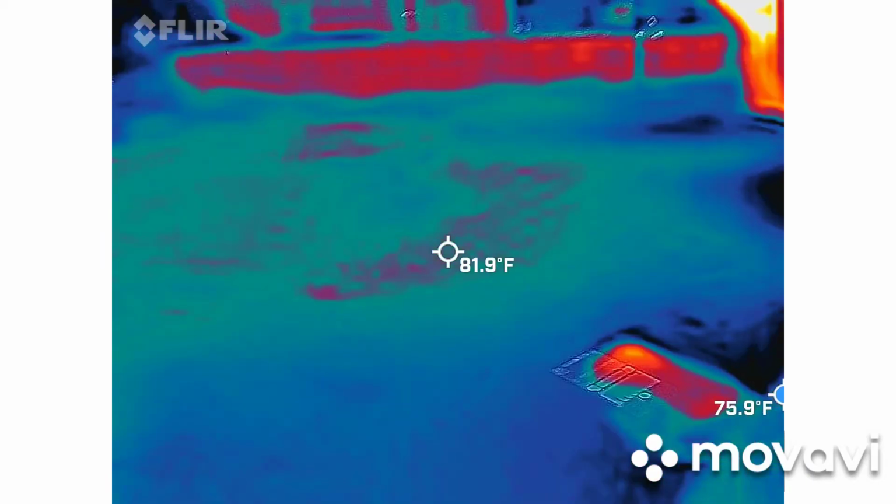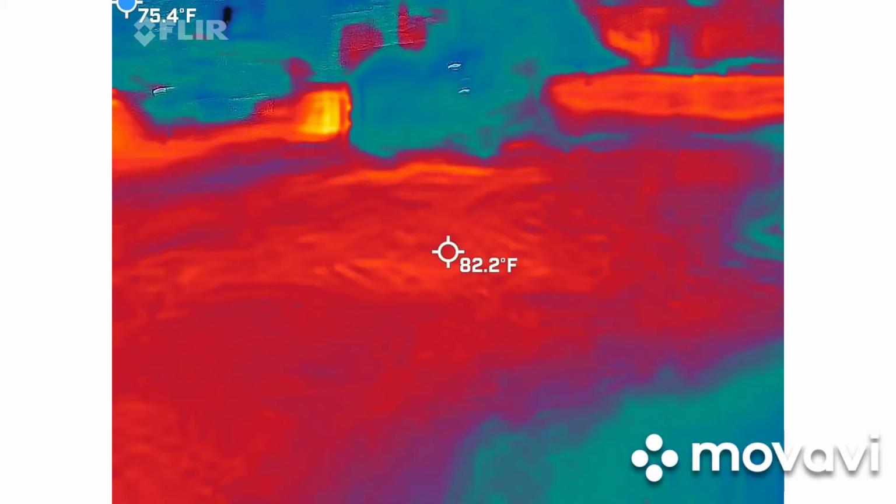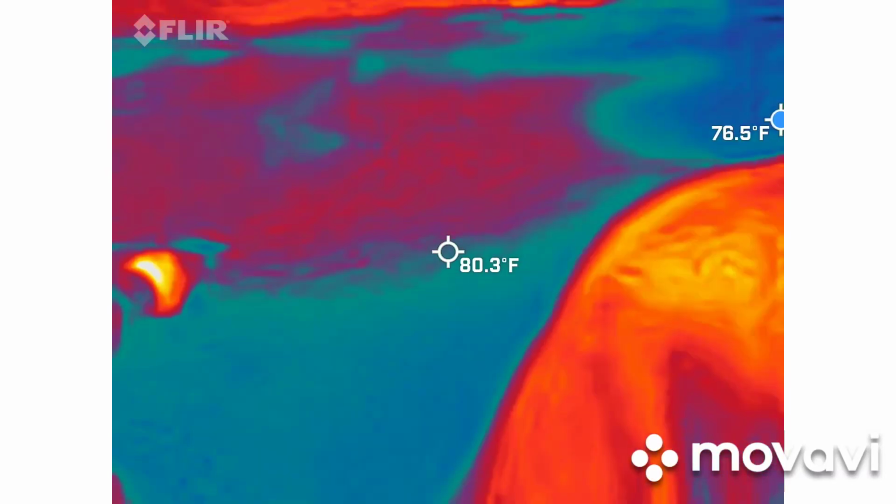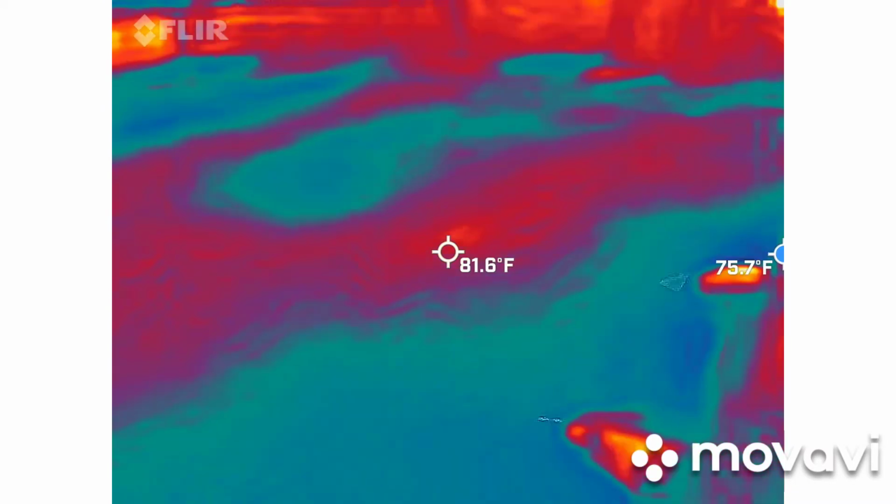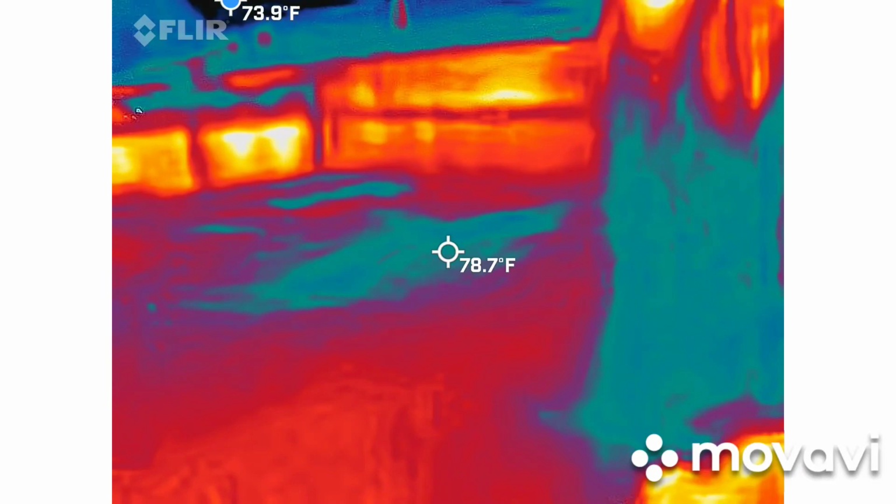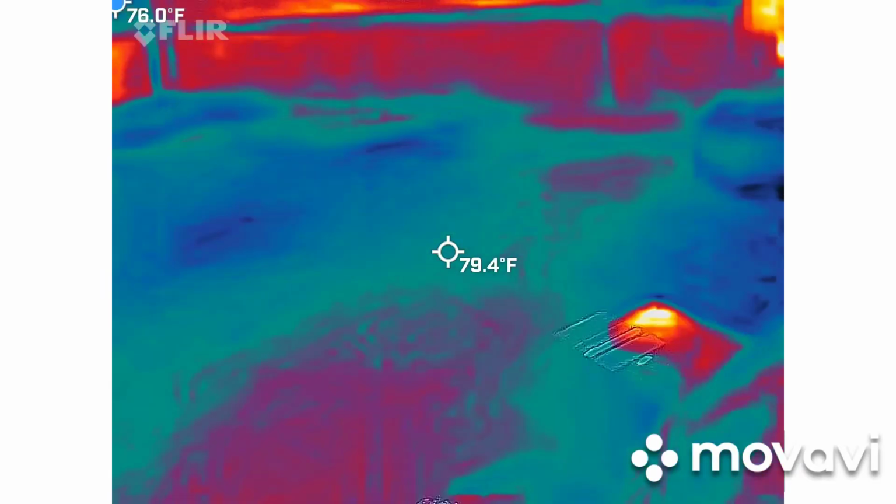And we're getting slight readings, but this is pretty common for this ground. I was hoping for something a little bit more exciting than 3 to 7. Anything you want to ask directly? Is there anything that's popping up in your head?